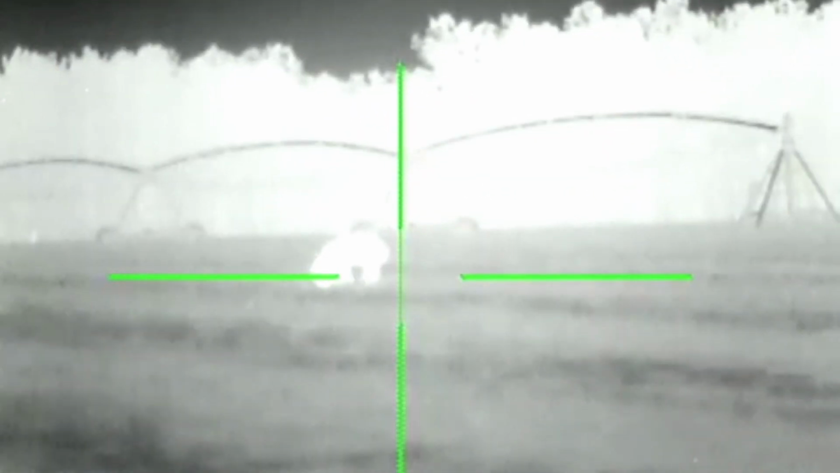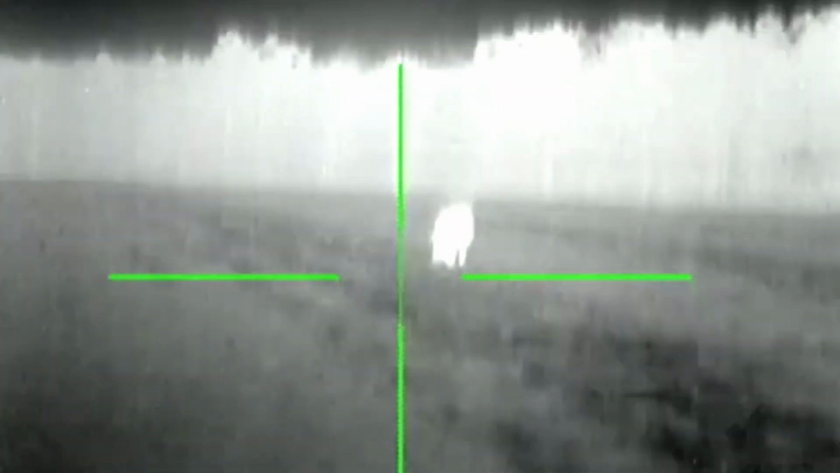This sequence is probably my favorite of the couple hunts we're filming. When I got to this field, this hog was directly downwind, and I instantly decided to just pursue it quickly on foot so that when it smelled me, which it inevitably would, I would have covered some ground and gotten a closer shot. So I tried to keep my scope on him so I could see when he bolted. I had my shooting stick ready, and real soon here you'll see he catches wind and takes off. I then plant the shooting stick and start to shoot.